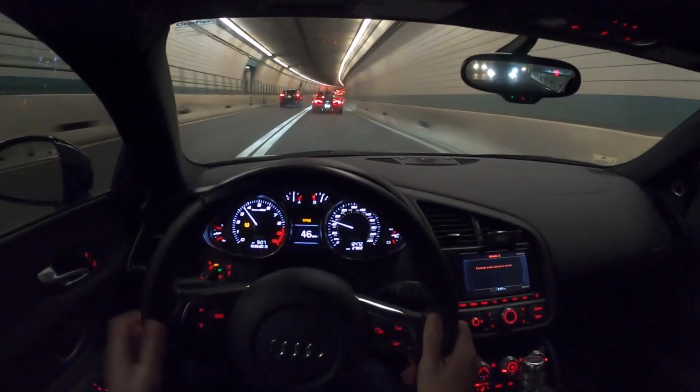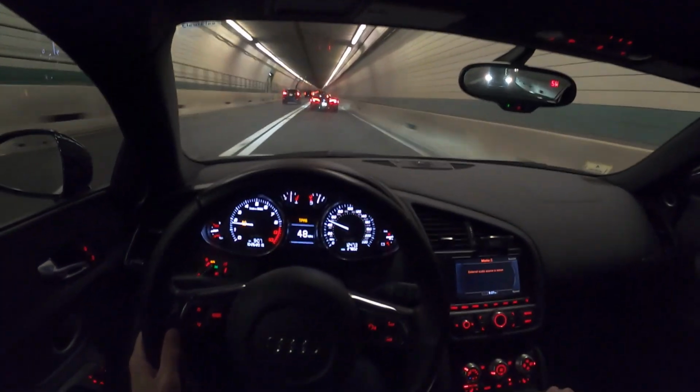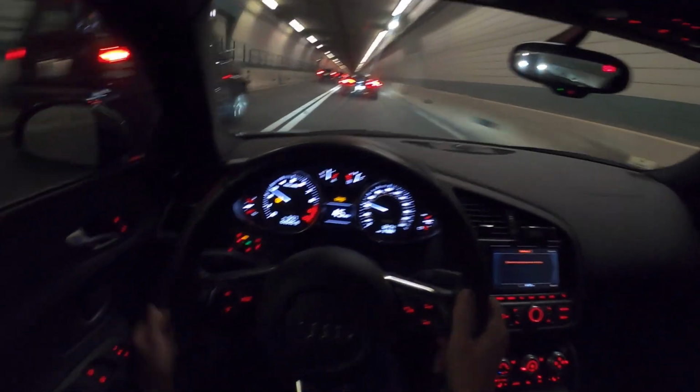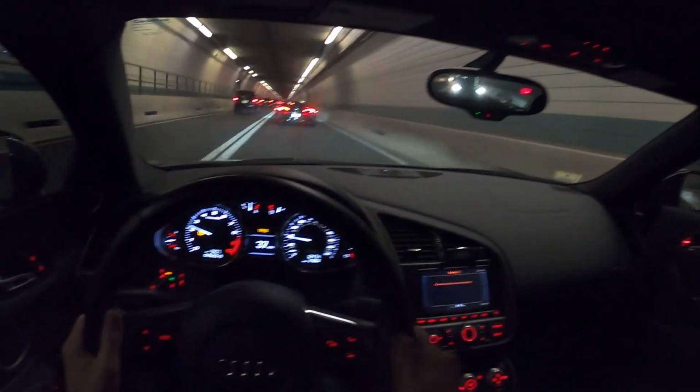This engine is just the immediate throttle response. There's no delay. Even in that McLaren, great car, but those turbos still need time to spool. You need to get those exhaust gases flowing in order for those to start feeding pressure to the intake.